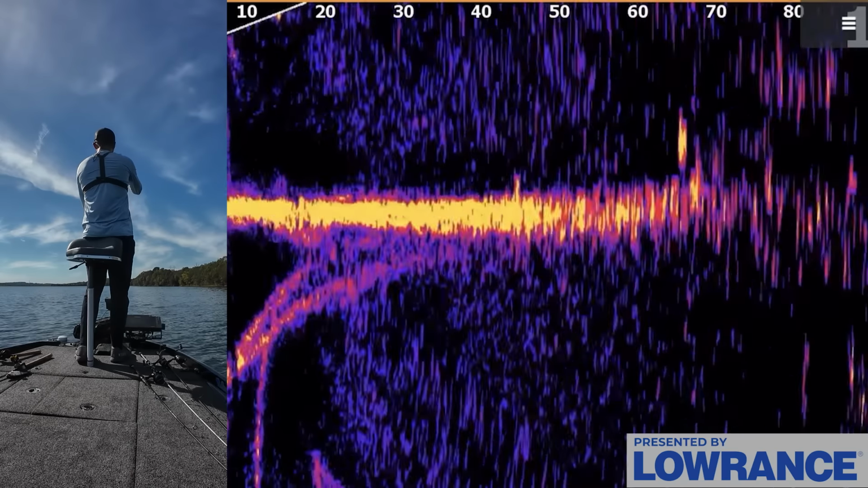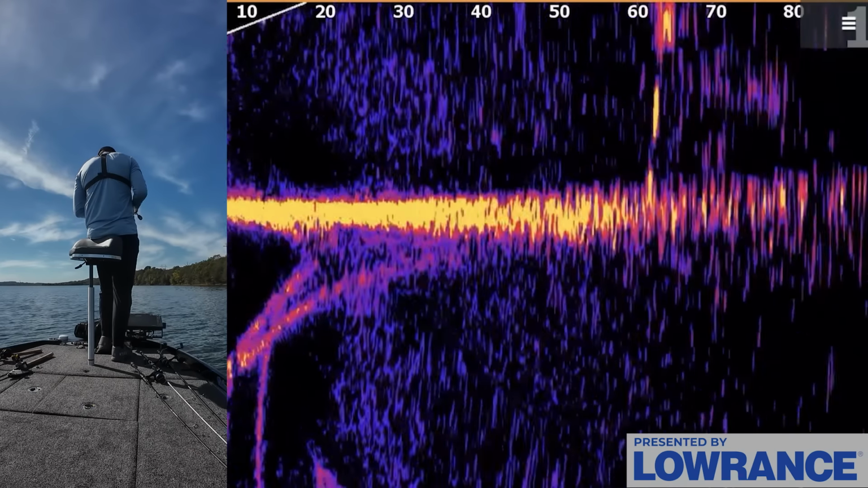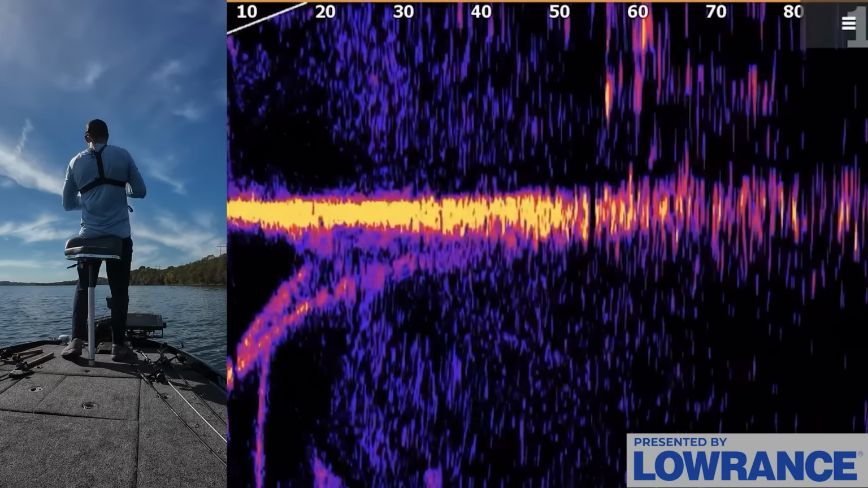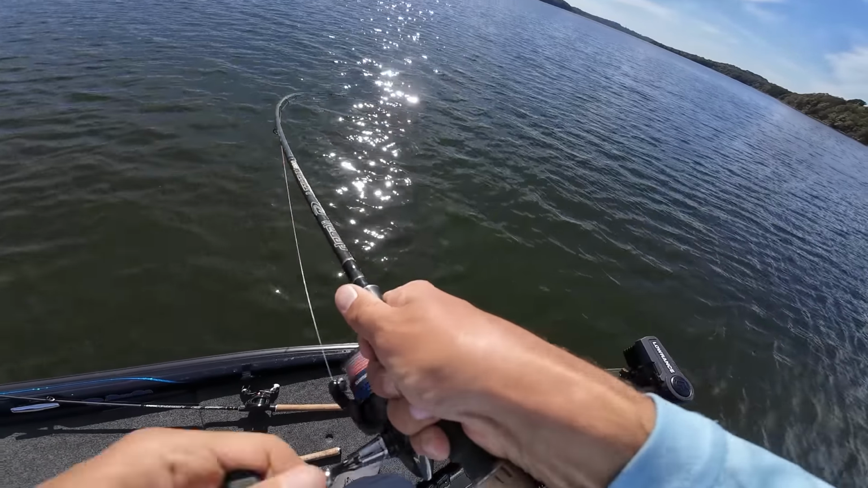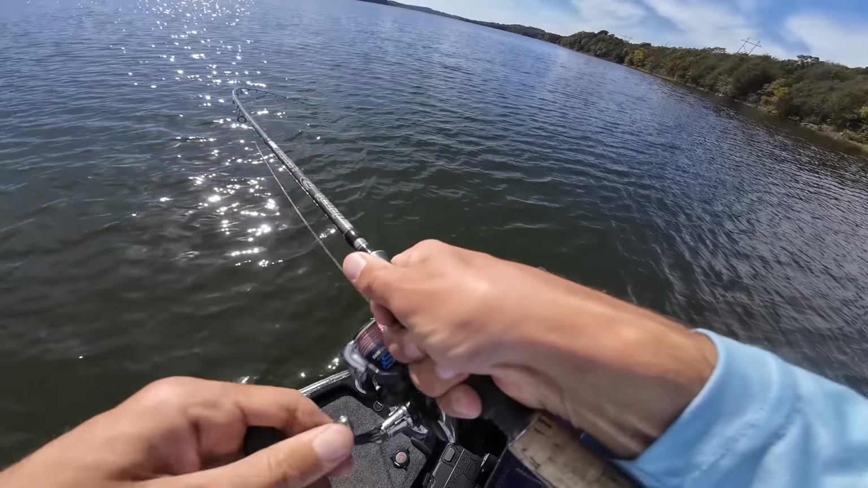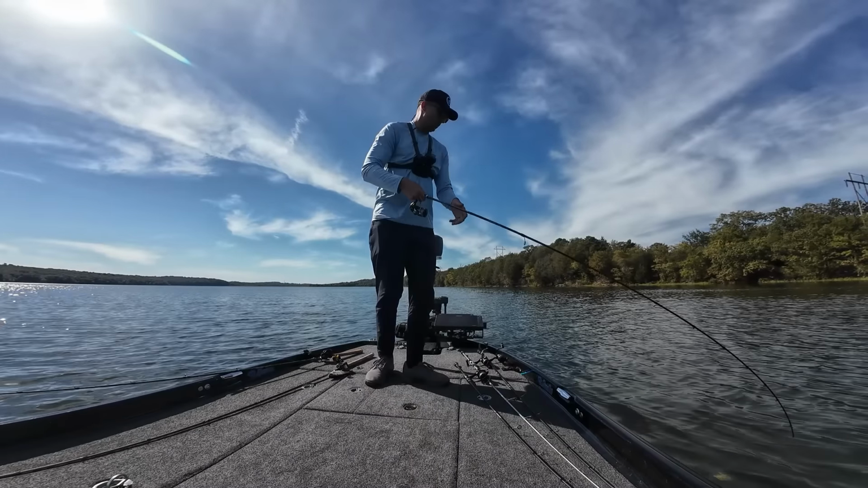Okay, so let's roll through and fish all this stuff. I'm gonna throw on each piece of cover I see. You can see there's a few fish. Oh my gosh, first cast, oh my gosh. Okay, right on this log right here. That was crazy, guys. I promise you I did not plan that. That's wild, first cast. Okay, this works.